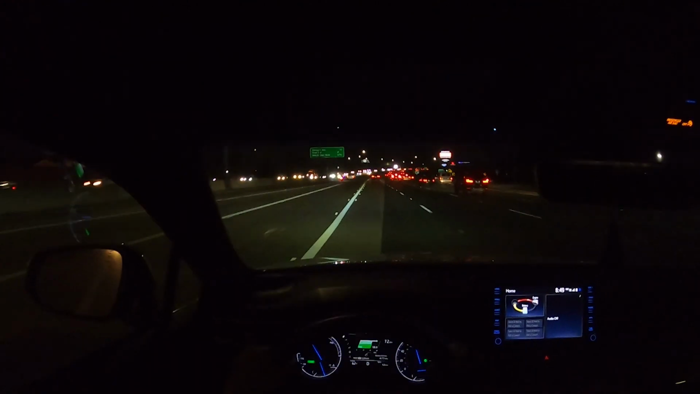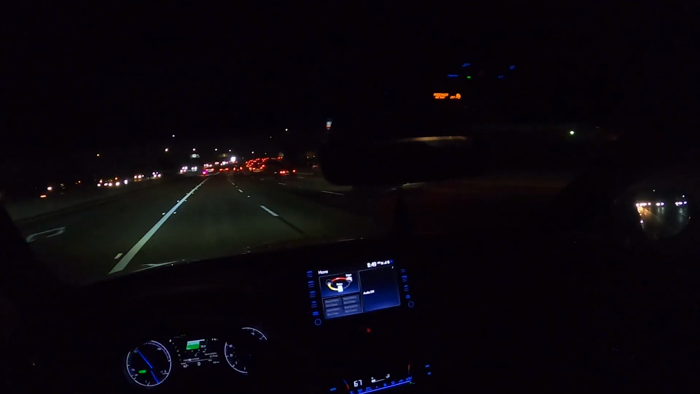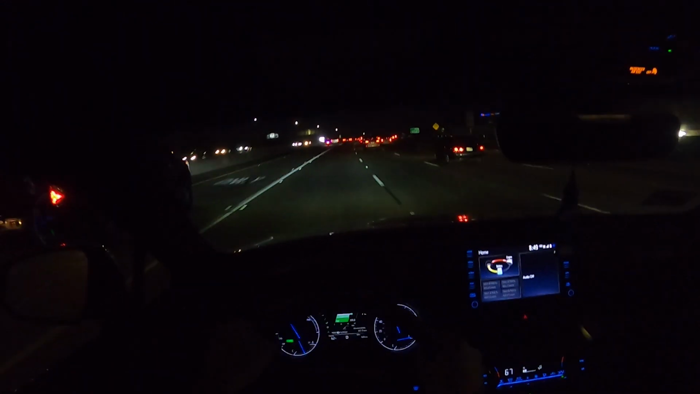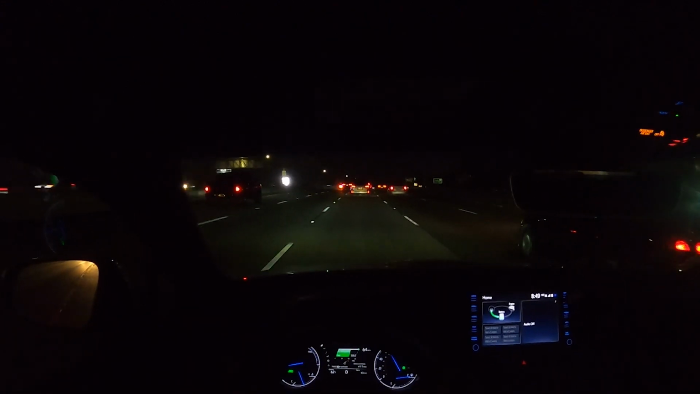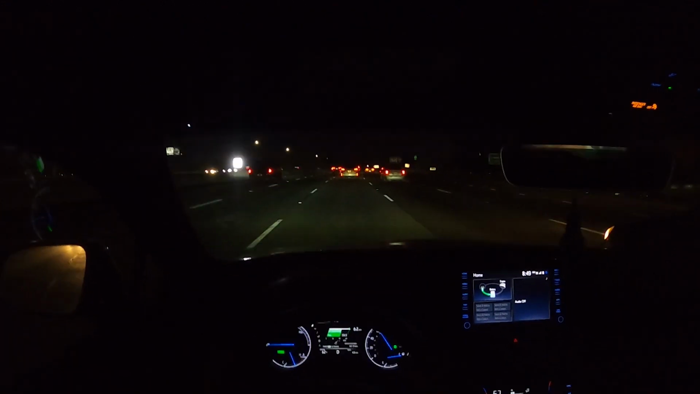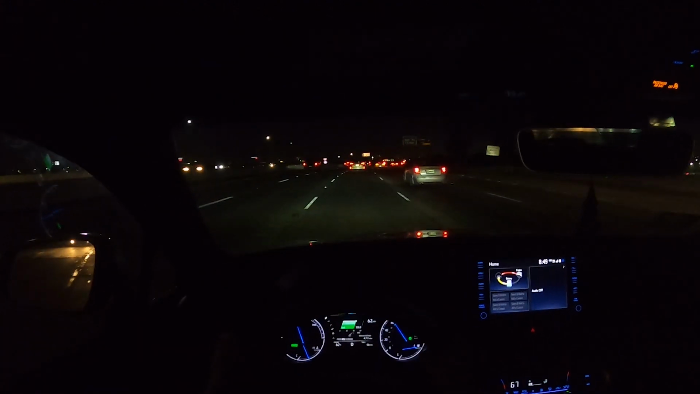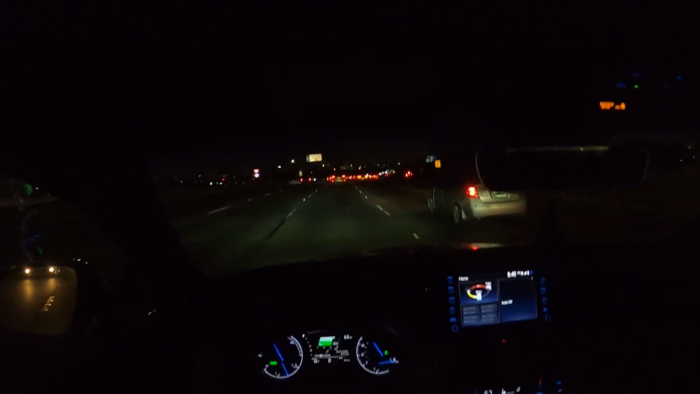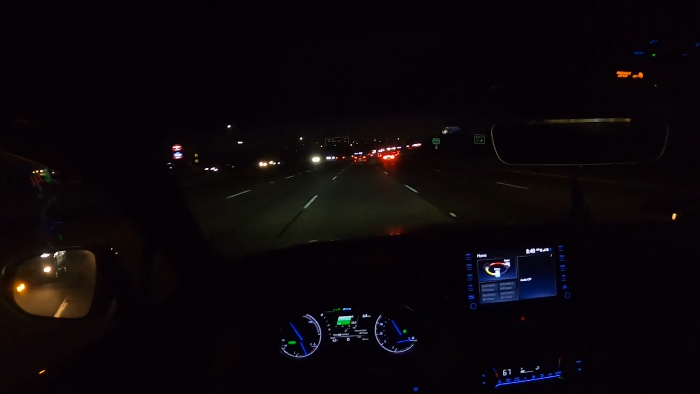The handling is good. The steering is numb. You don't really have any clue what's going on with the front wheels. But the car does handle well, safe, secure, totally fine. Very comfortable, competent car, but nothing whatsoever to be excited about one way or the other.